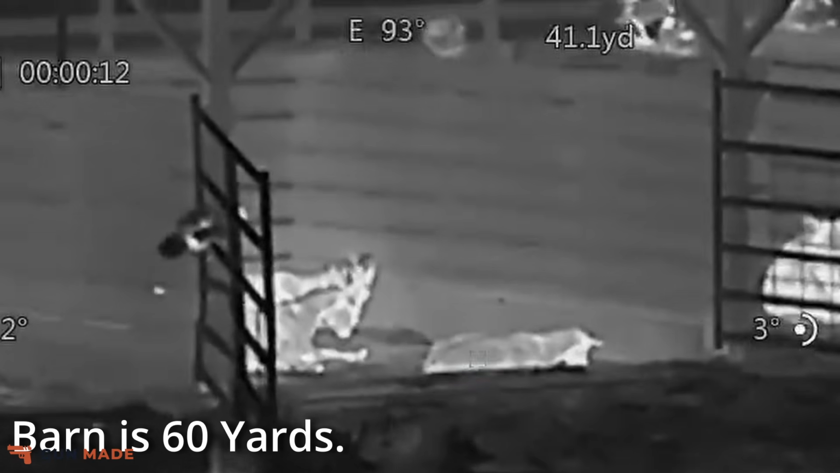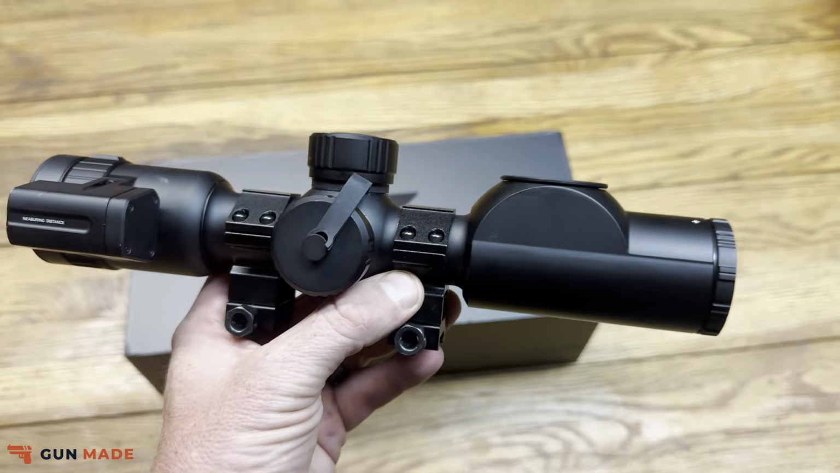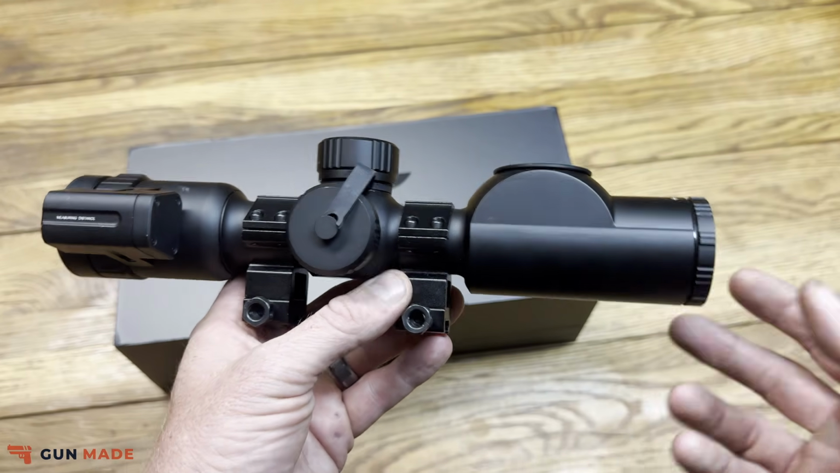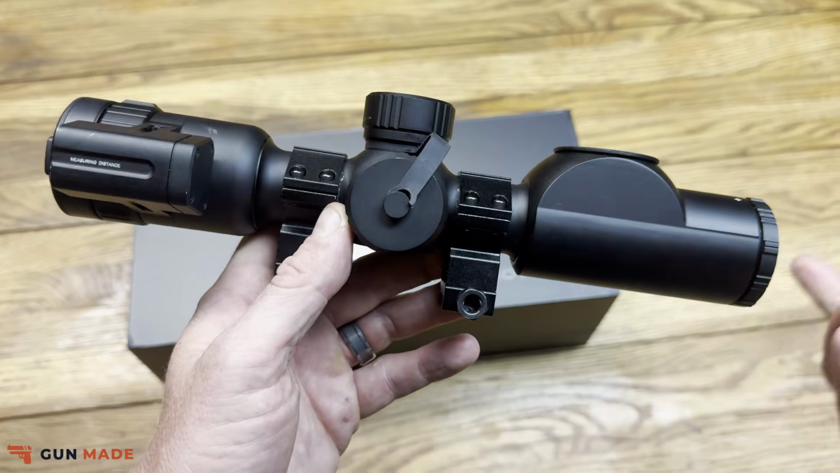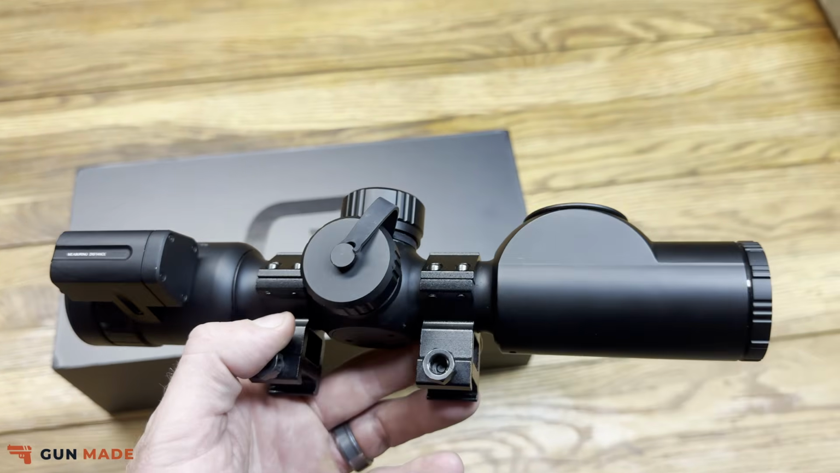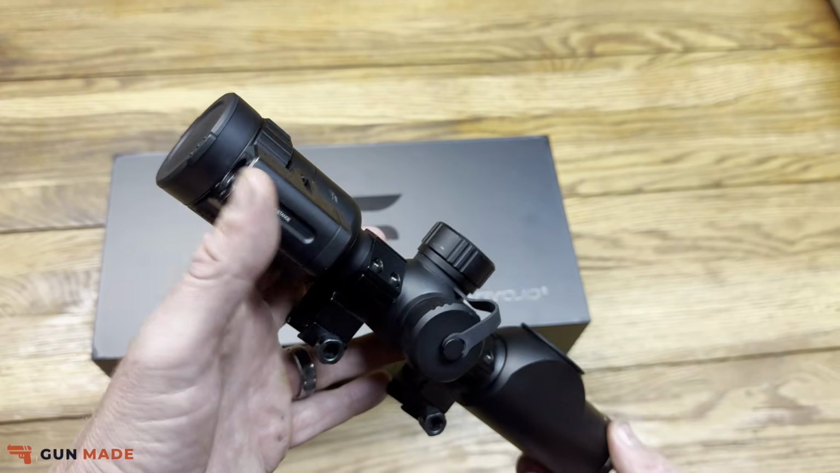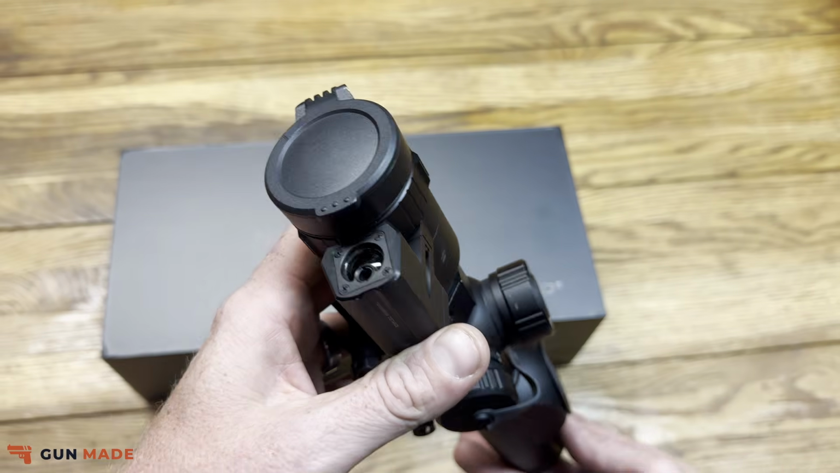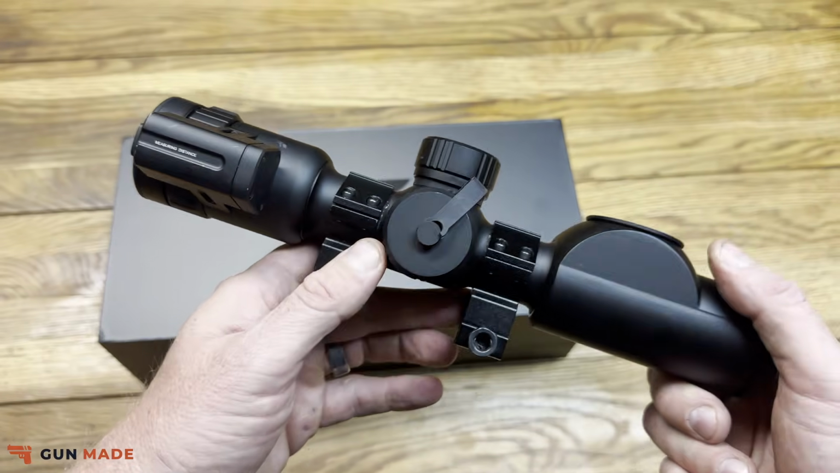So for example, this thing was off about 3 to 5 yards up close within about 15 yards. And then going out to as far as 50 to 100, this thing would be off upwards to 15 to 20 yards. So stuff I know that I had just rangefound and confirmed with other rangefinders as well. So that's just something to keep in mind here, guys. This does have a little bit of an error as far as the rangefinder goes, at least on our end